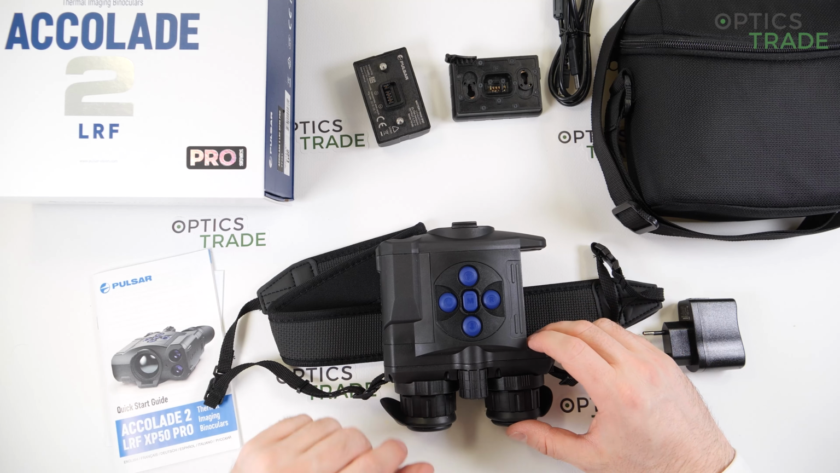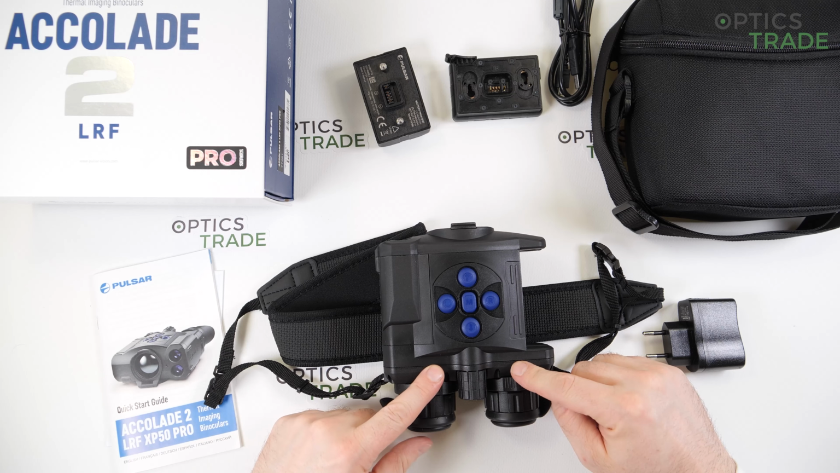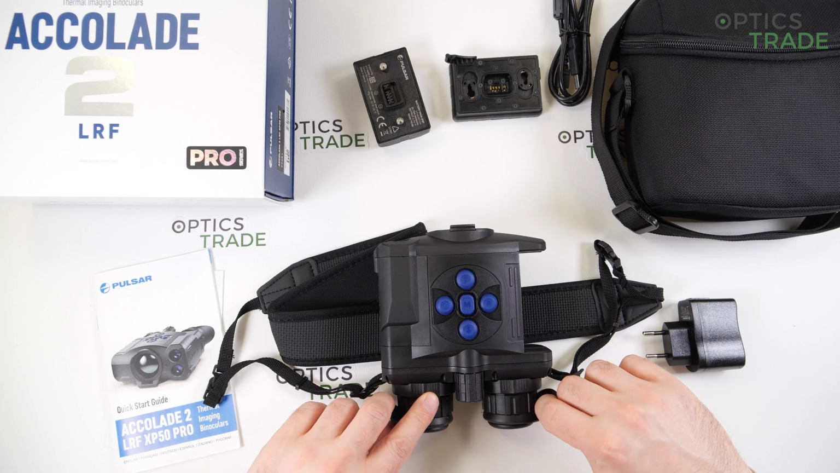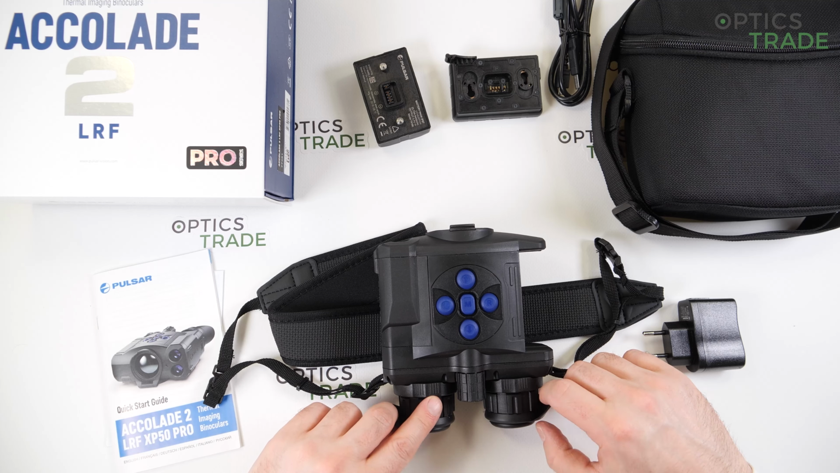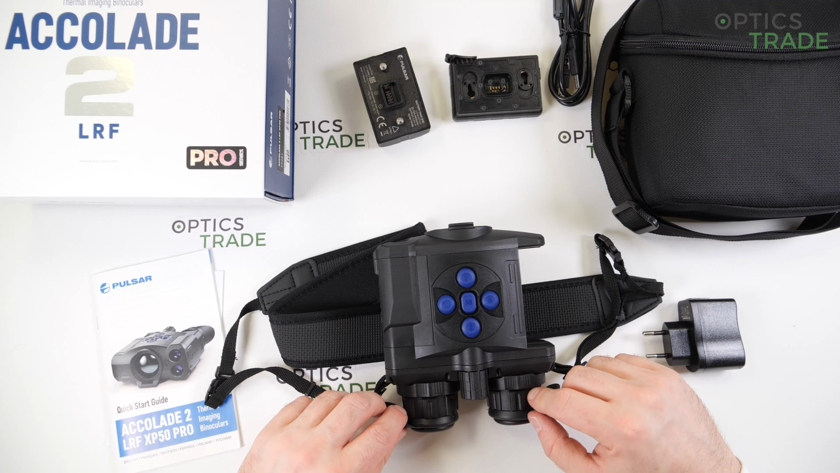What could have been done better? Okay, so the Helions got the new display. This is something Accolades could also use. The Helion Pro models have a 1024 pixel display. This one still has 640. This would be a big plus.